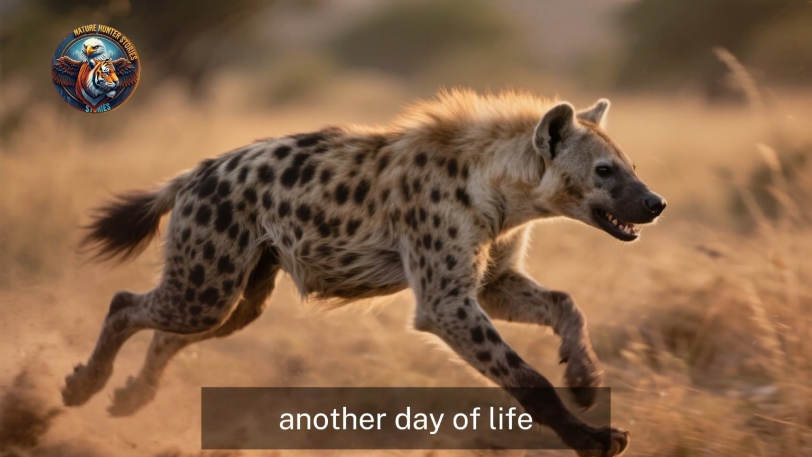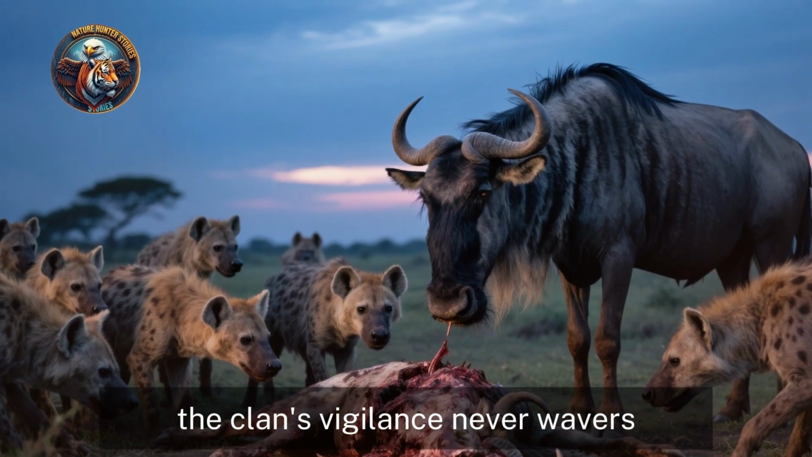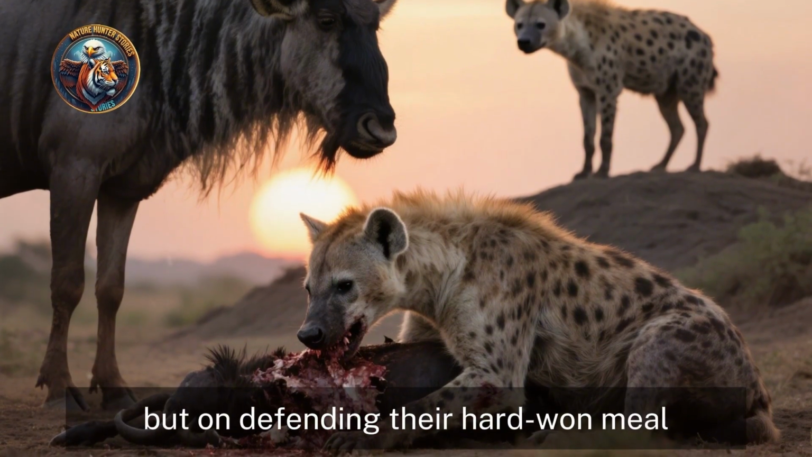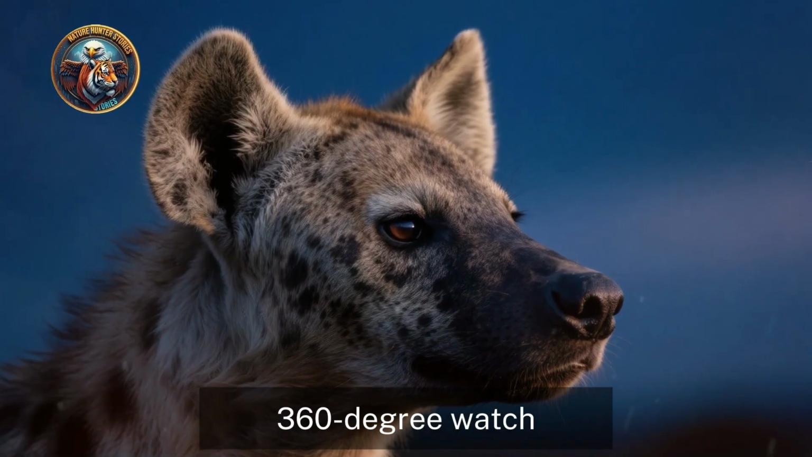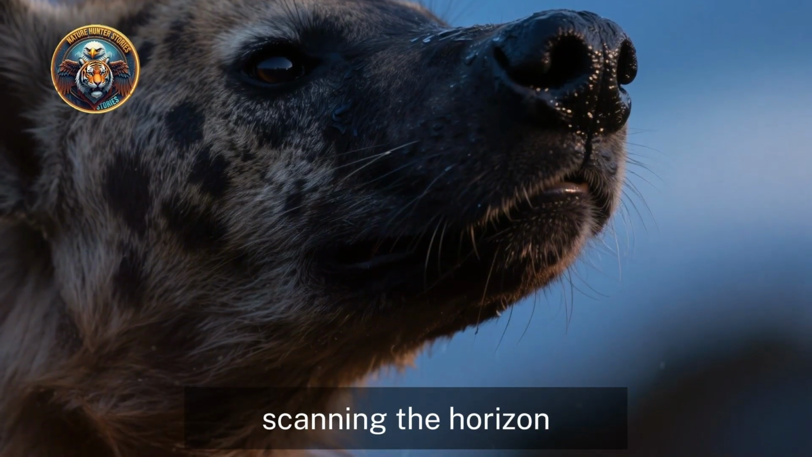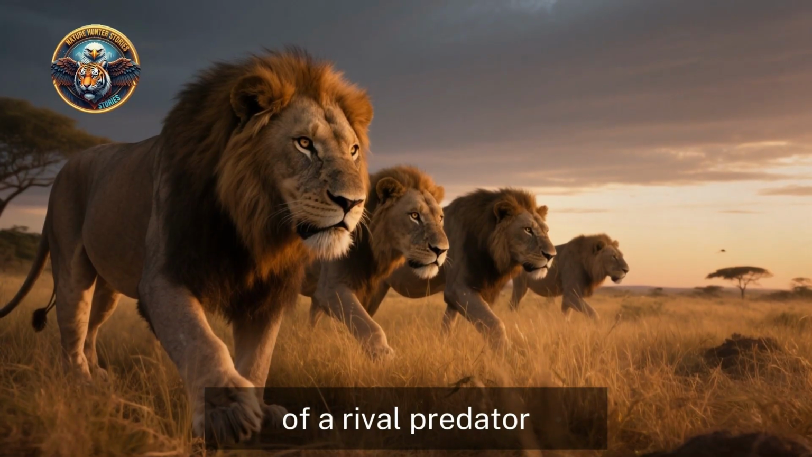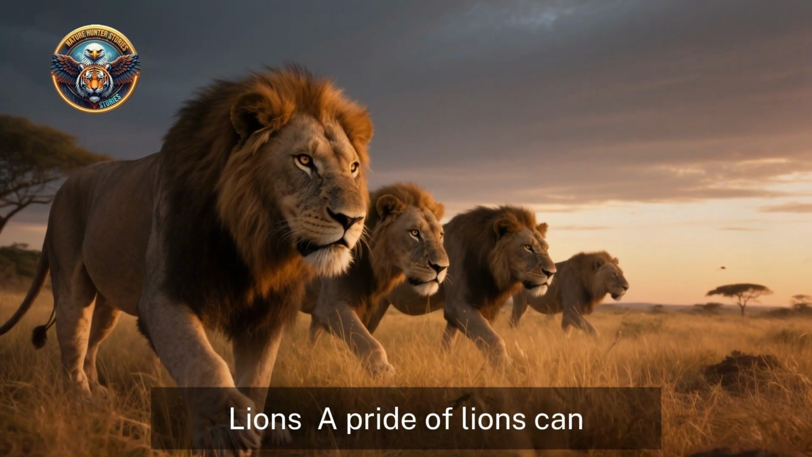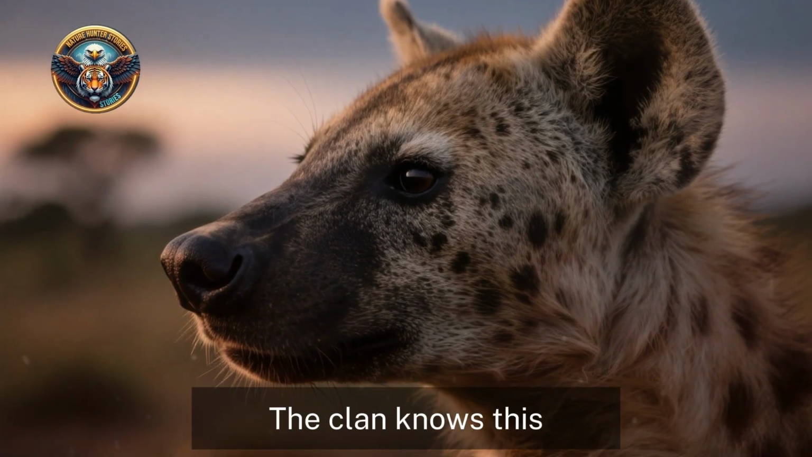Another day of life. Their survival depends not just on hunting, but on defending their hard-won meal. As some members focus on the takedown, others maintain a 360-degree watch. Their heads are up, ears swiveling like radar dishes, scanning the horizon. Their senses are on high alert, tasting the air for the scent of a rival predator. The biggest threat, lions. A pride of lions can, and often will, charge in to steal a hyena's kill. The clan knows this. Every rustle in the grass, every distant sound is analyzed.